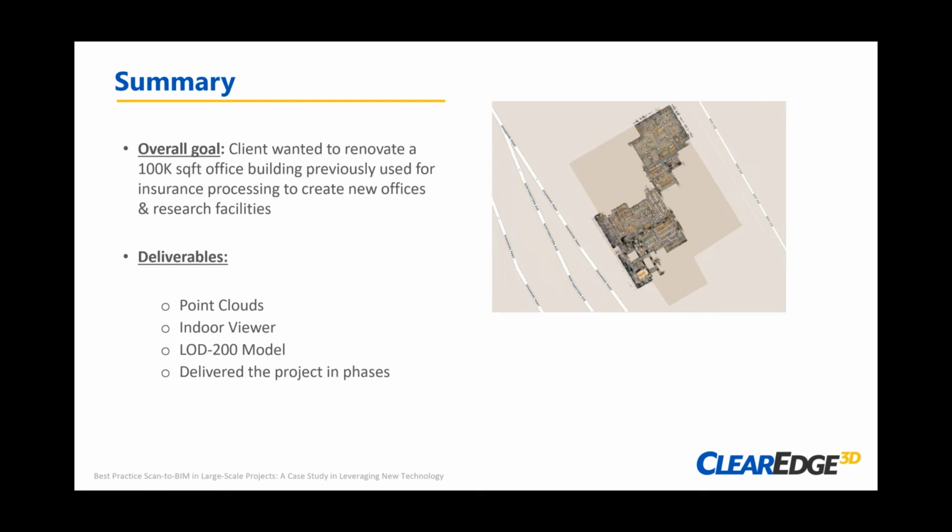So this was actually a large 100,000 square foot space that we scanned. Actually, it was larger than that, but we only scanned 100,000 square feet, and really just a typical office space, with a cube farm. And this space is going to be renovated for some new office and research facilities.